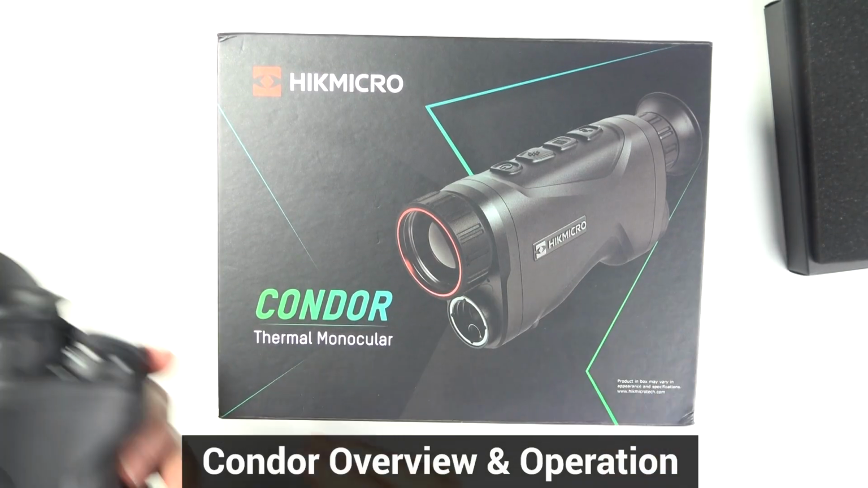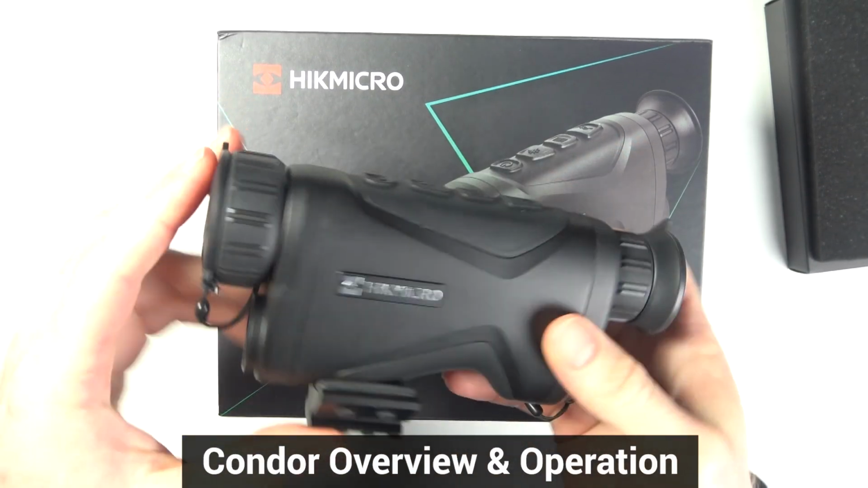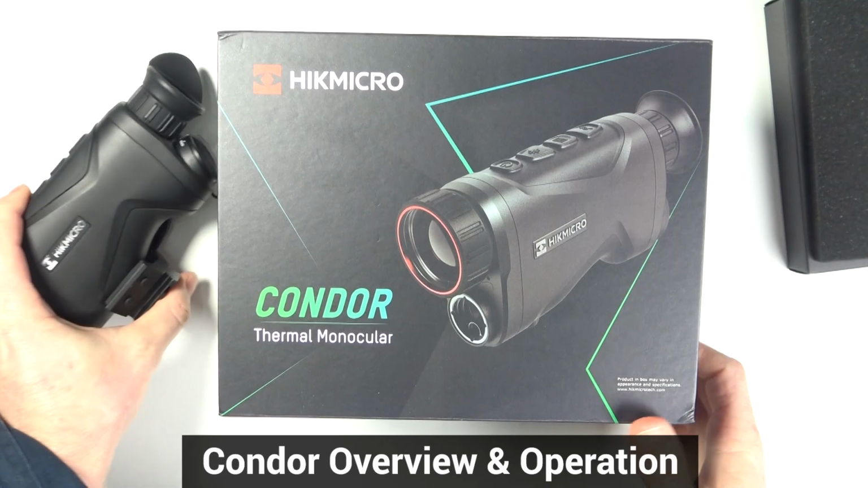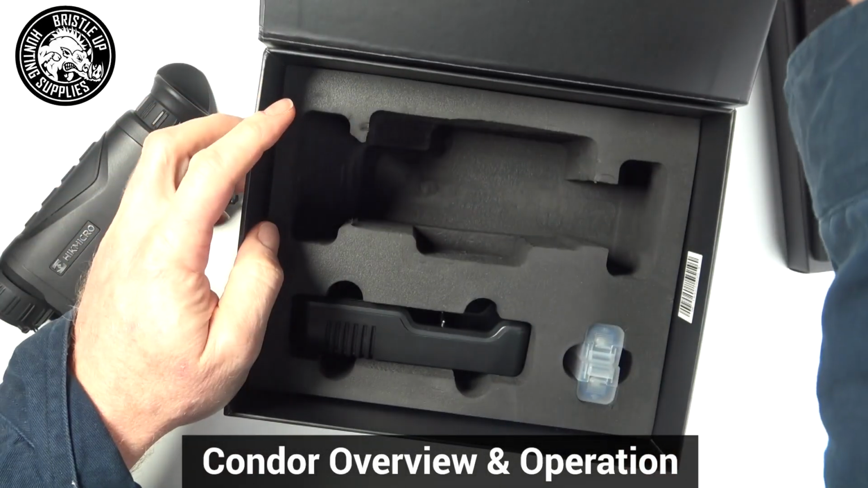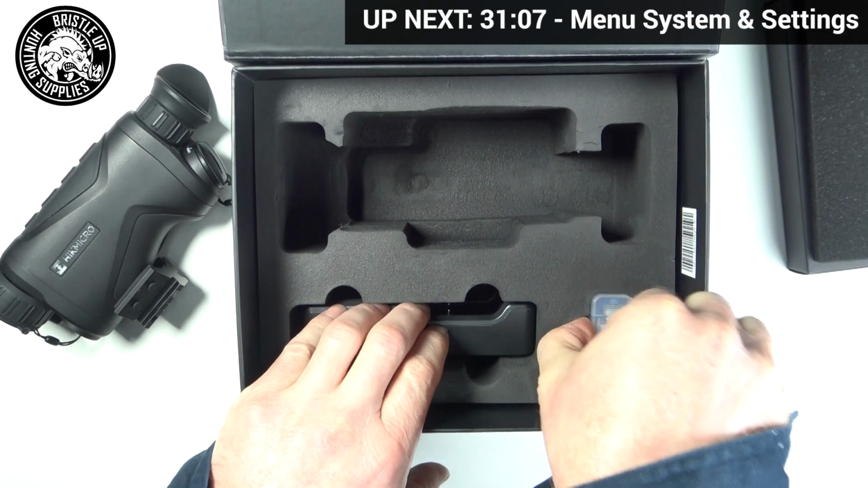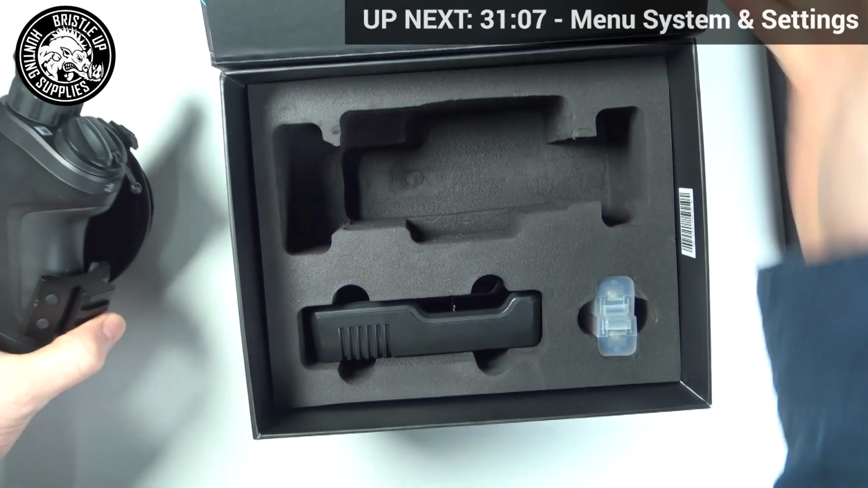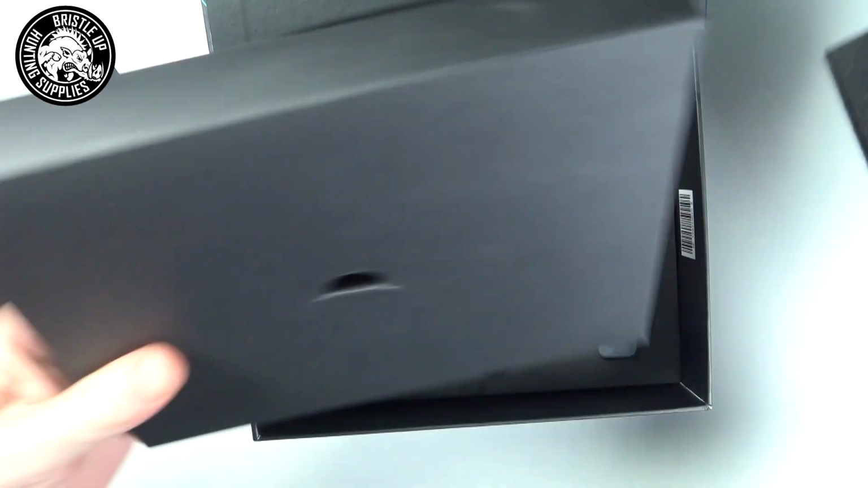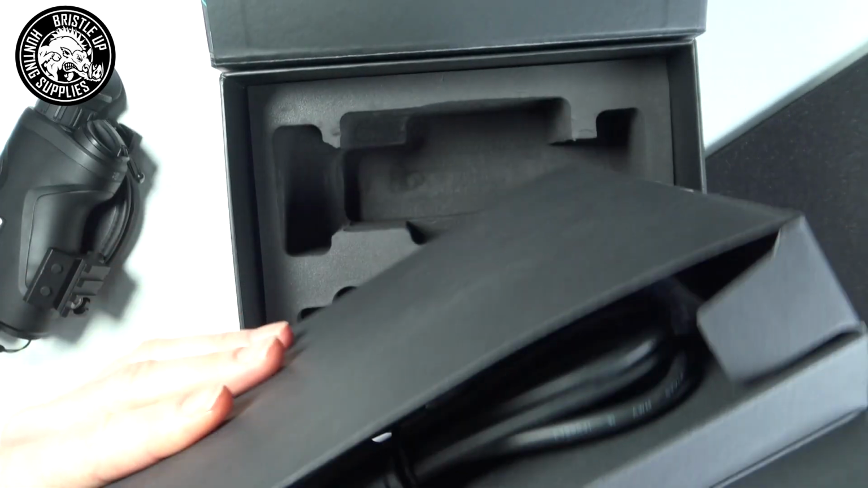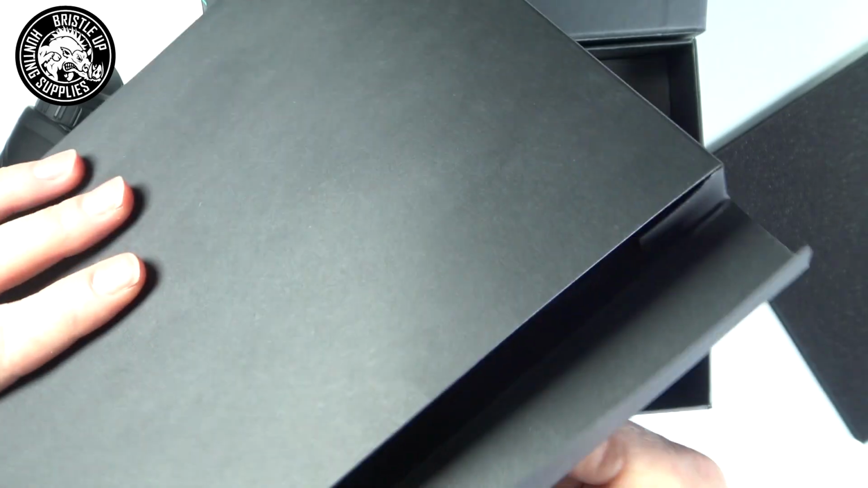Alright, let's take a look at the Condor a bit closer up and see what it's all about. So first we'll take a quick look at what's in the box. So your thermal goes there, you got a charger, and you get 3 batteries. So 2 batteries in the case here and 1 battery inside of it. And you also get this box that has a bit of stuff in it. It has your cable and your manual and stuff like that.